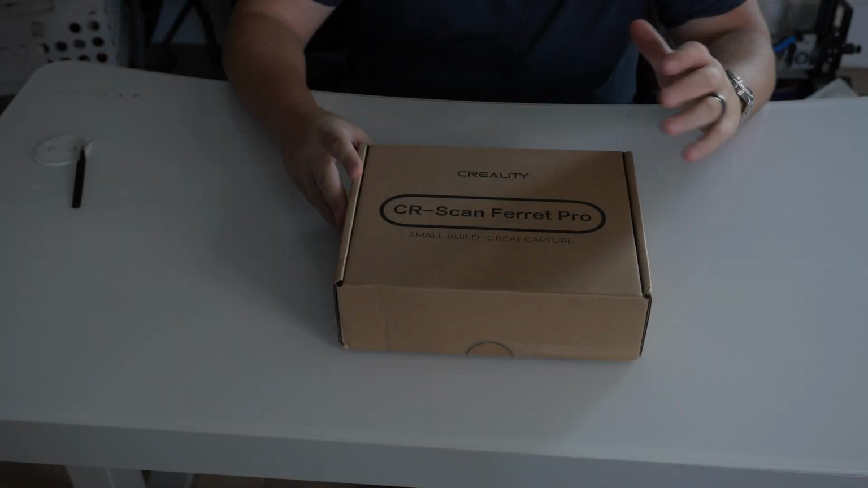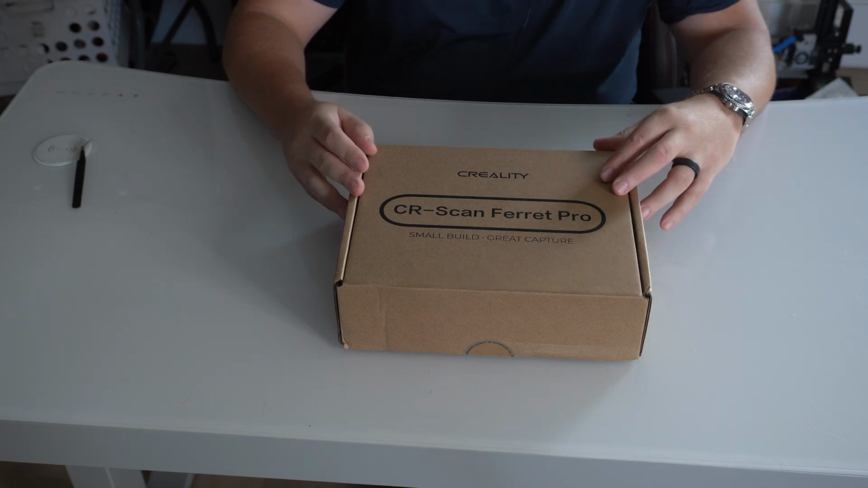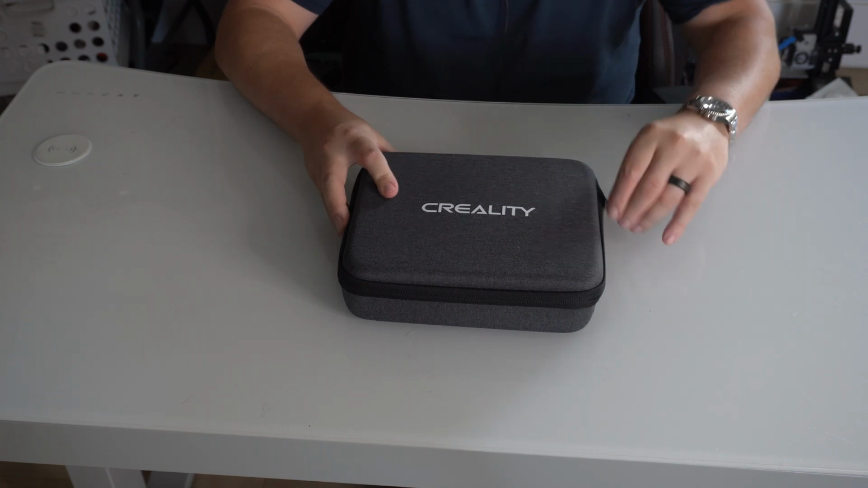Thanks. All right, so here's the CR-Scan Ferret Pro 3D scanner. We're going to go ahead and open up the box, see what's all in it. All right, so firstly, it does come with a really nice travel case here. So let's open this up.